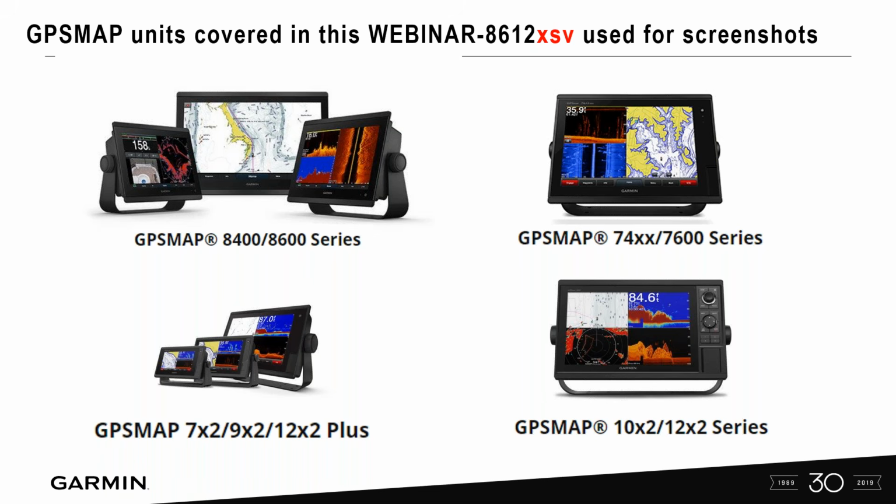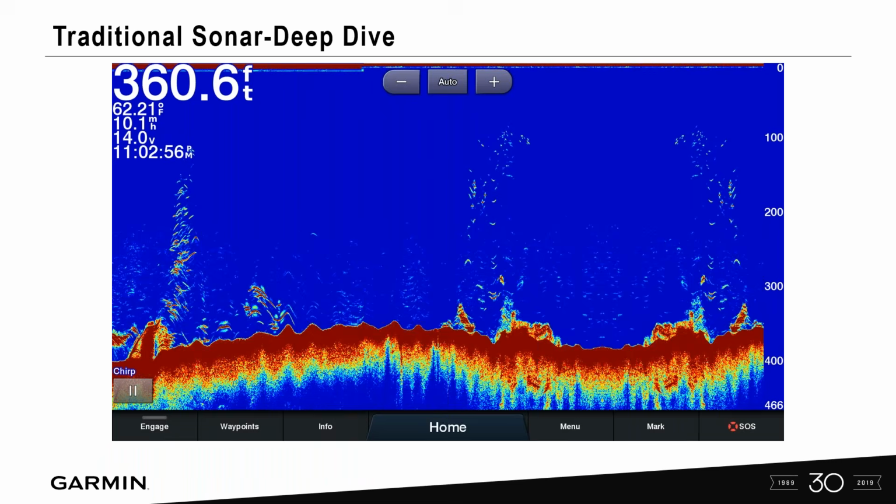As always, remember, Garmin's an easy unit to use, and straight out of the box, all of the auto settings is really what you want to start with. But this allows you to customize your sonar to maybe be able to see the bottom a little better, target separate those fish a little better. So let's take a look and see how we can do that.